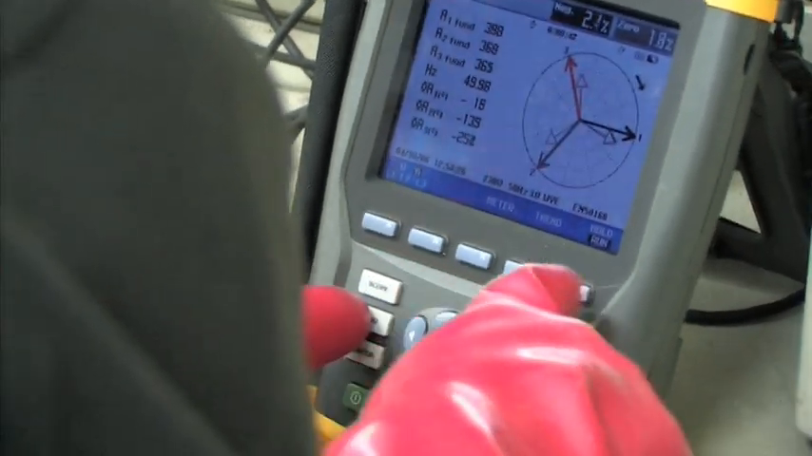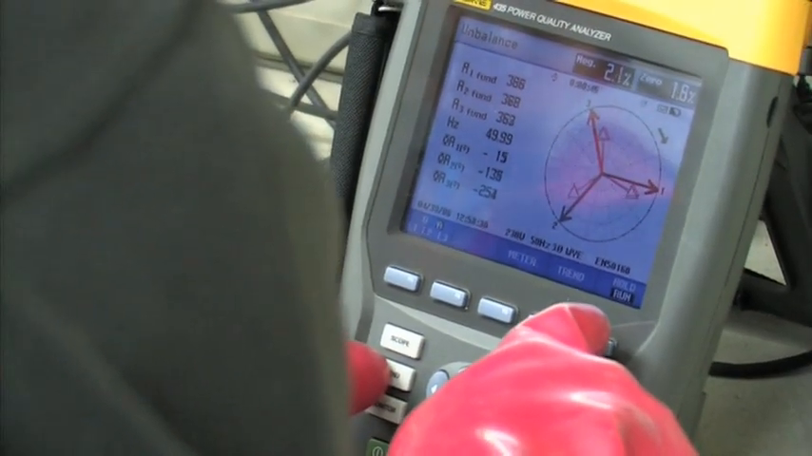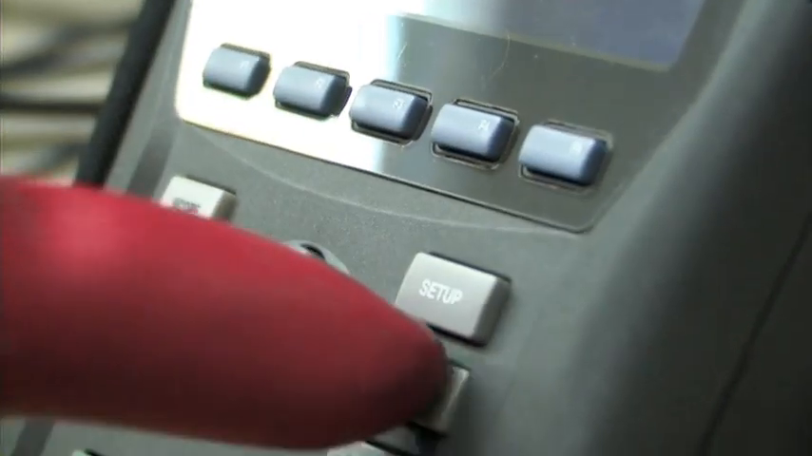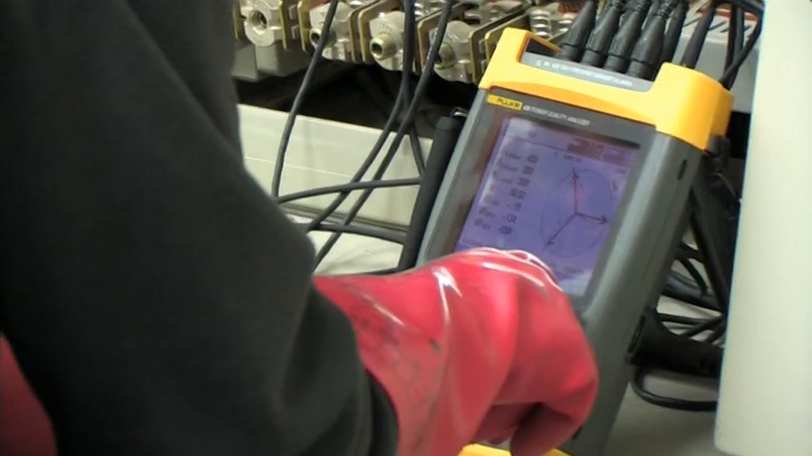For more detailed analysis of three-phase power problems, a power quality analyzer is the ideal tool. Hooking up a power quality analyzer will clearly show any unbalance in the system.